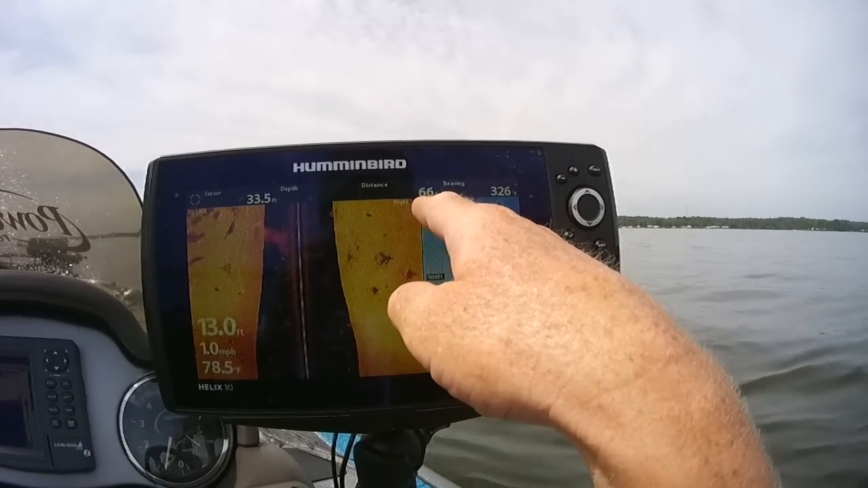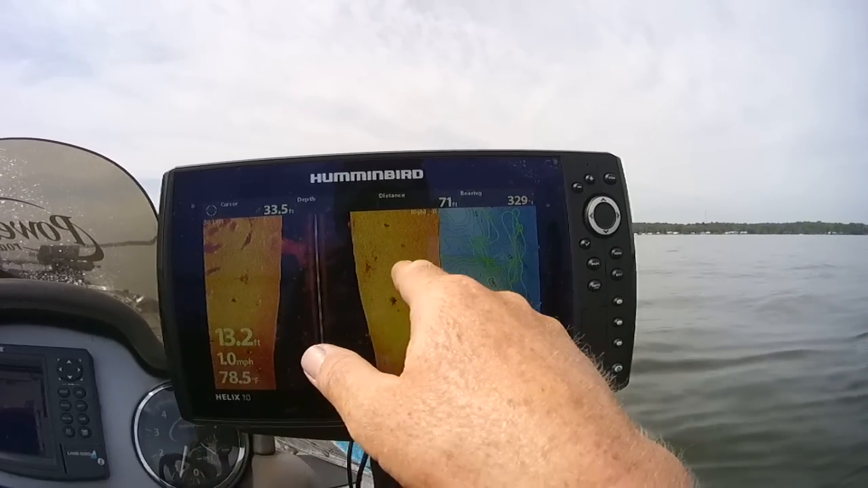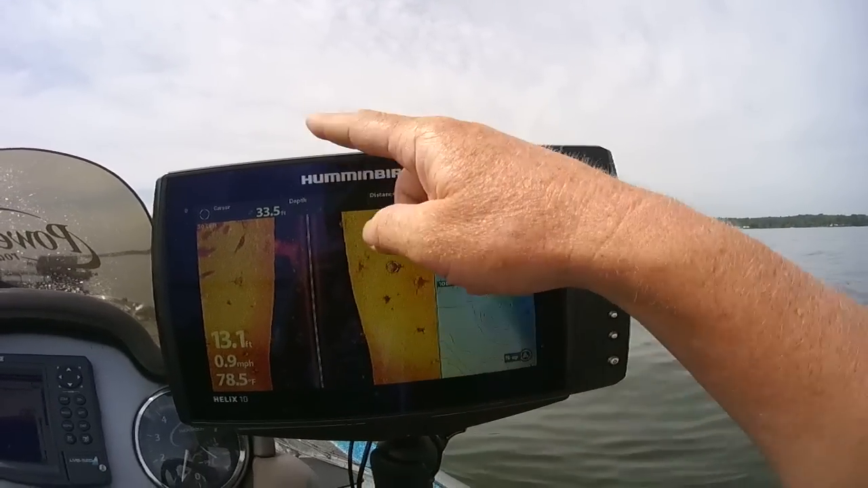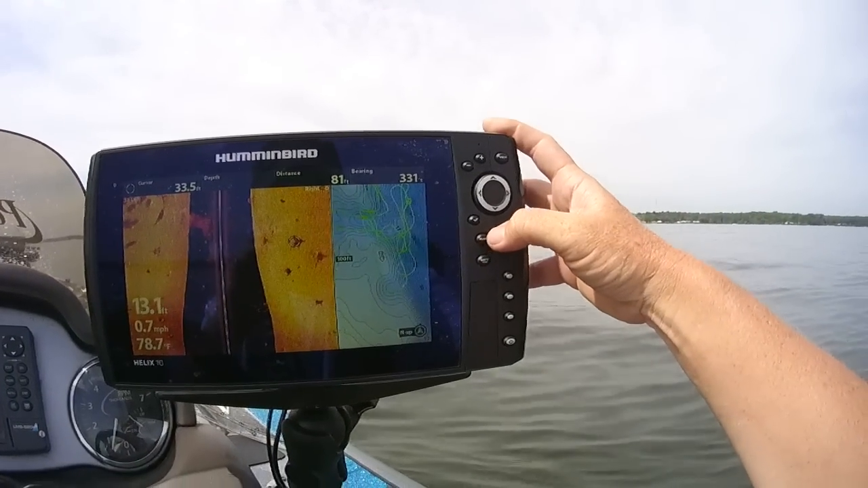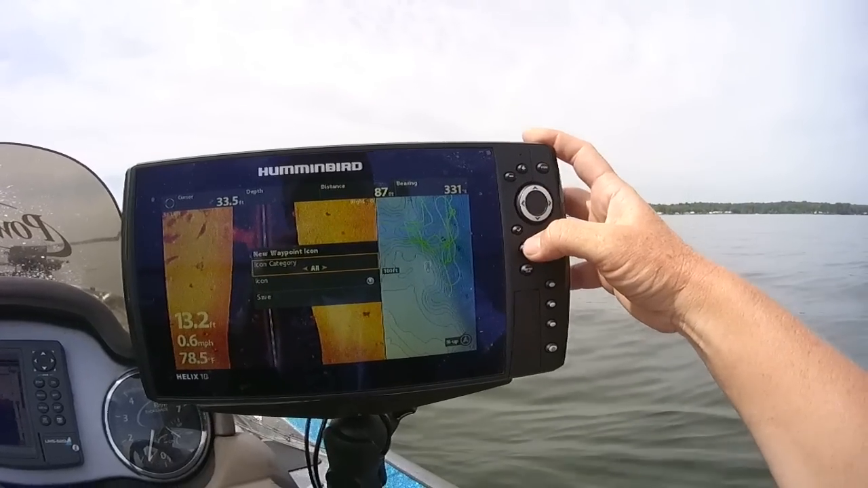You got a distance of 64 feet from where the boat is. So from the center of the boat here, it was only 33 feet. But from where the boat is, as I keep drifting, that number's going to get bigger because it's going from where the boat is. What you do is come over and hit mark, and you can hit mark again real quick and it will mark it.